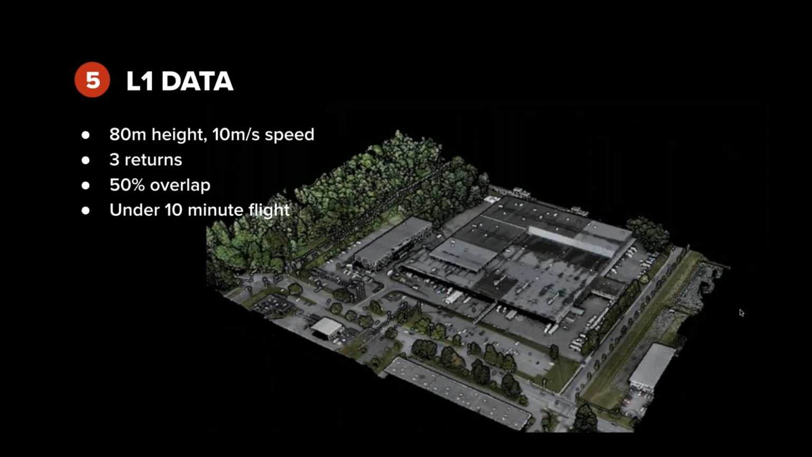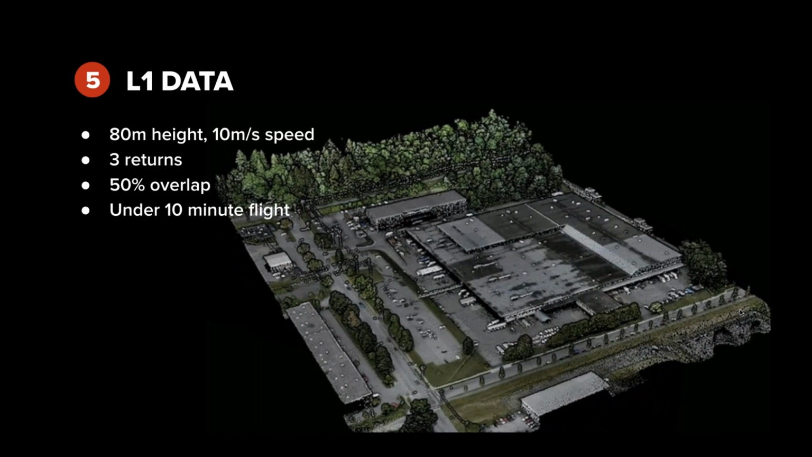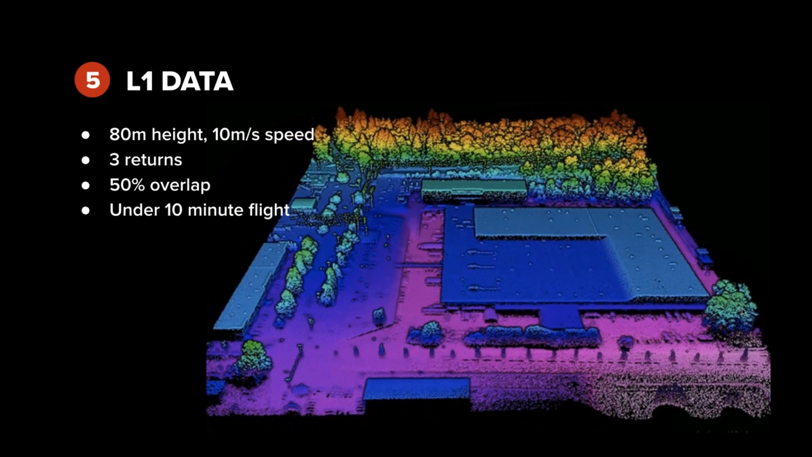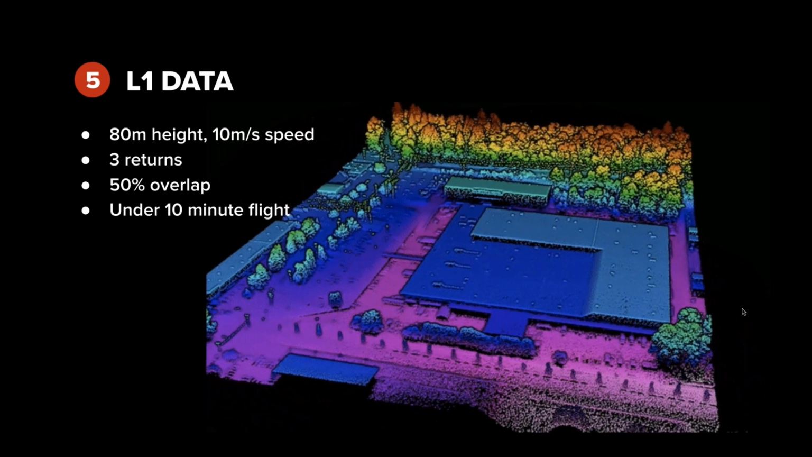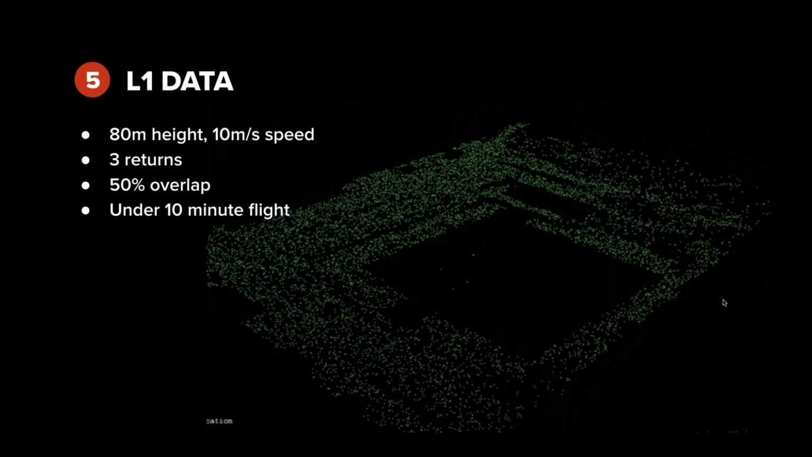So we process this data set completely in Terra. It's very simple, as Van showed. And then we did our QA on the data set and a bit further processing in some third-party point cloud software. So how does the data check out?